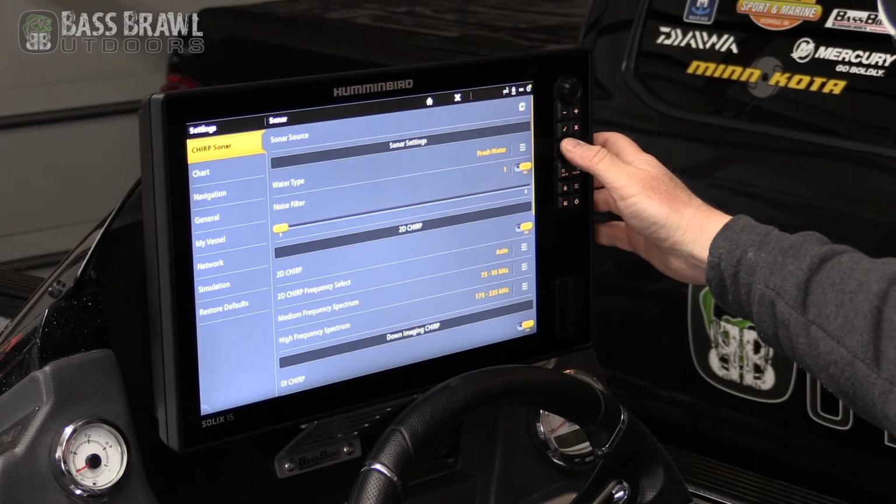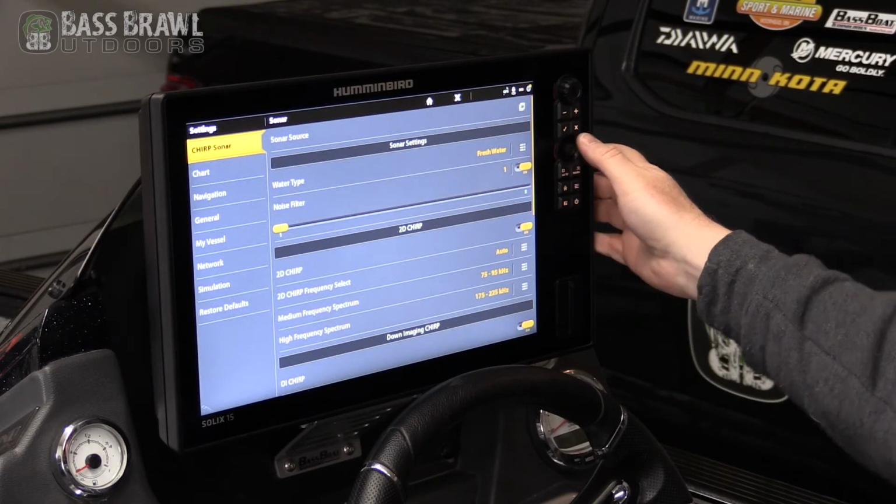It starts with your sonar source, water type. Once you set these, it keeps them. It has your 2D chirp, your down imaging chirp settings, your side imaging settings, your 360 imaging. And most of these are filters, frequencies, things like that.